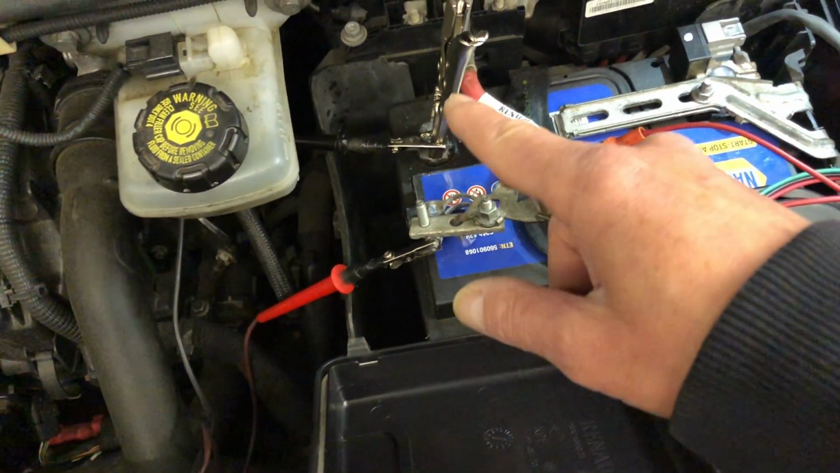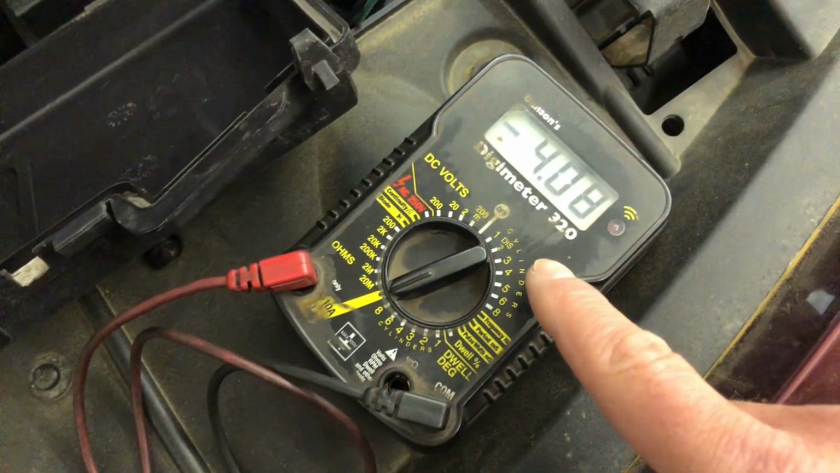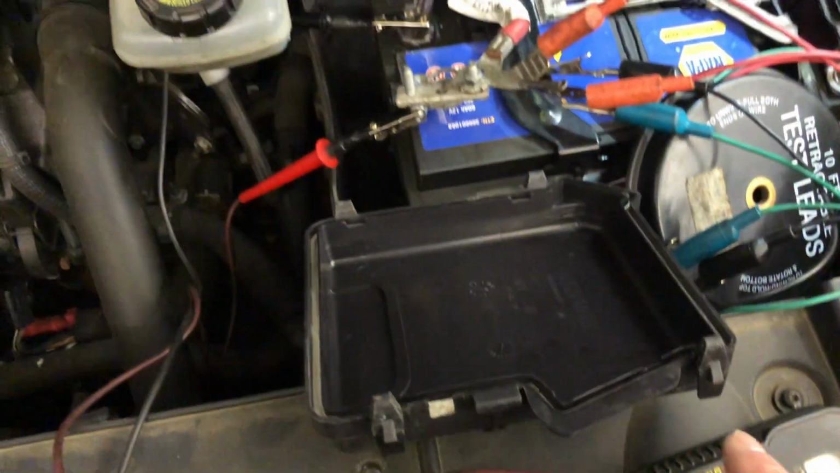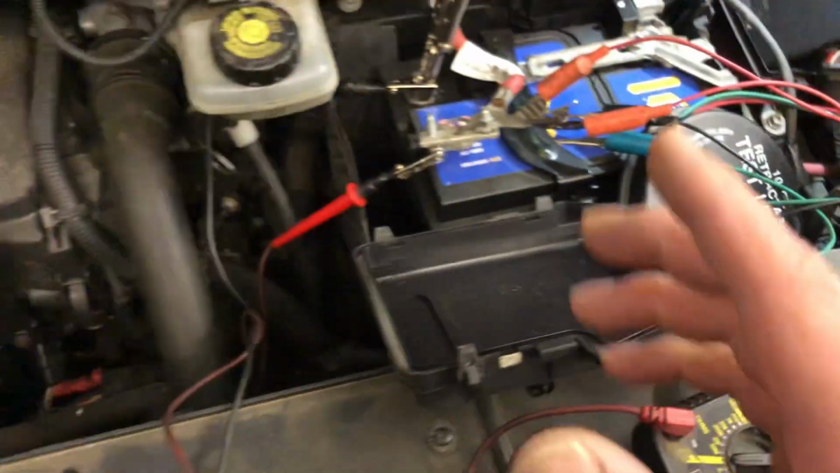We've got the battery disconnected from the car, but we've got an ammeter, old trusty ammeter from years gone by. That's telling us we've got a drain of 4 amps. Now that is pretty huge. An interior light is about half an amp.